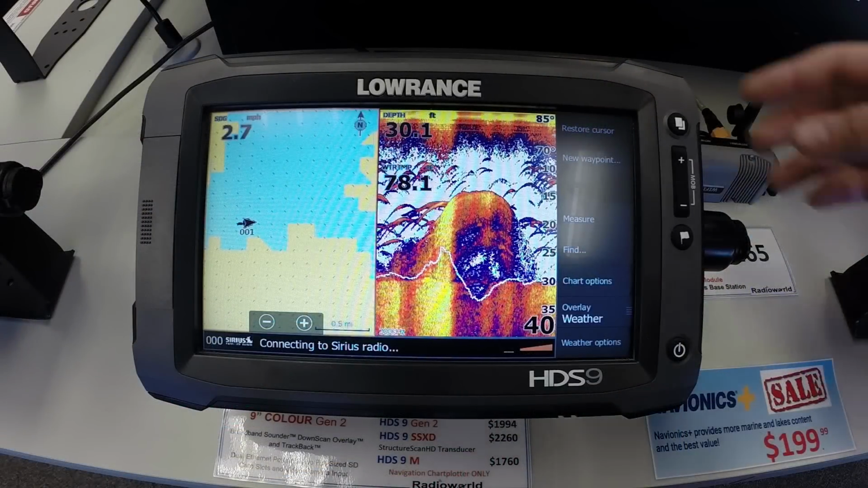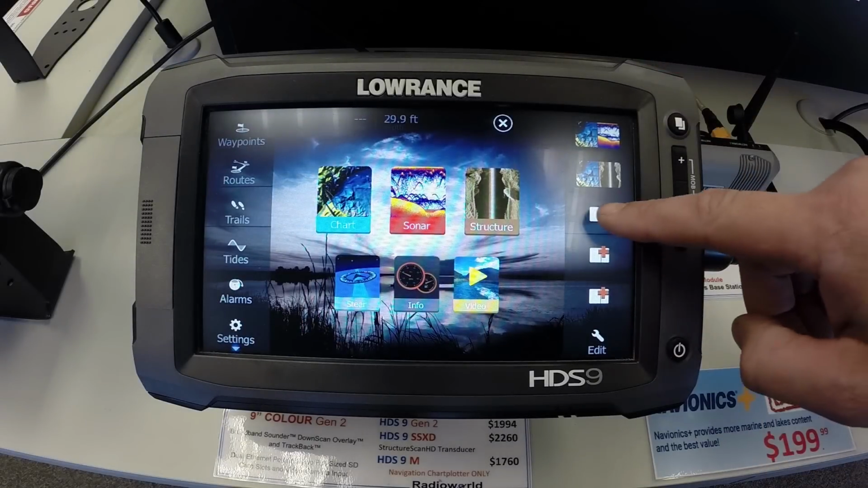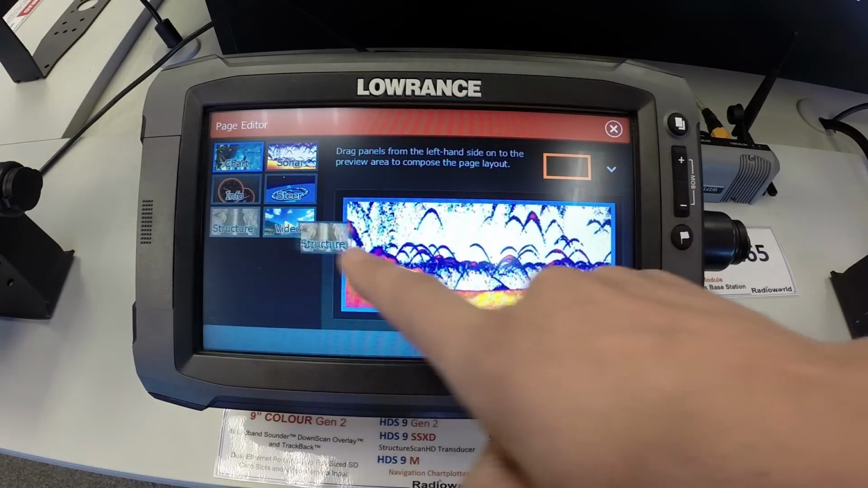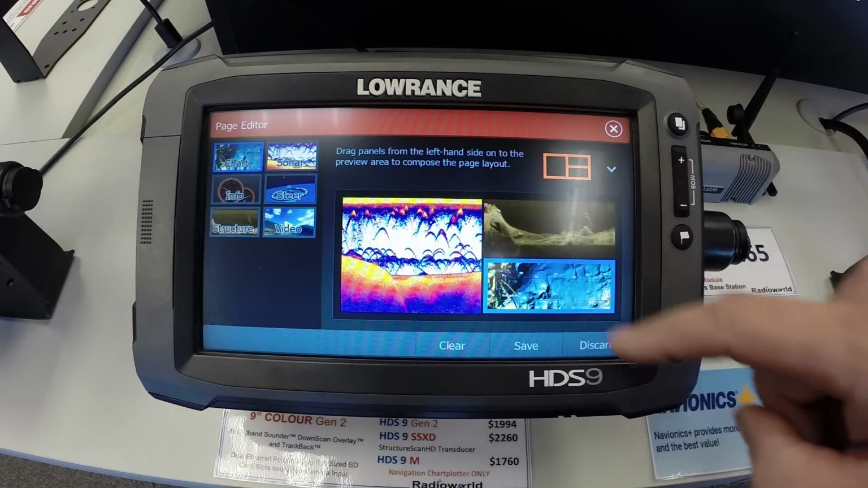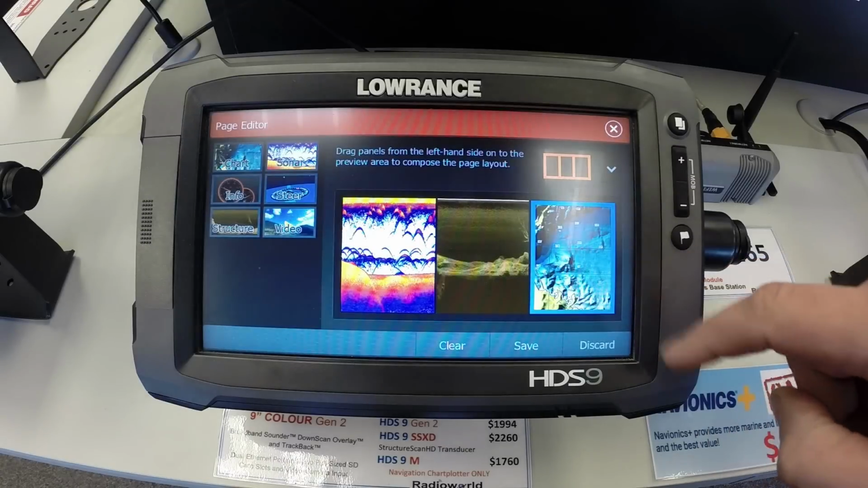Okay, so first thing we're going to do is set up the page, hit the Pages button here, and I'm going to create a new page. So I'll just select one of these empty ones. I'm going to drag over Sonar, Structure, and Chart. And then up here, I can arrange them all vertical like this.